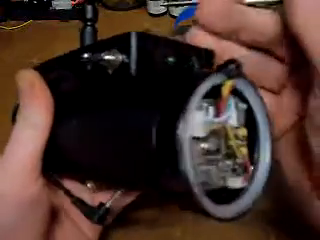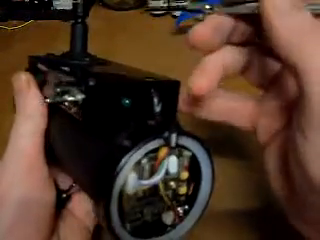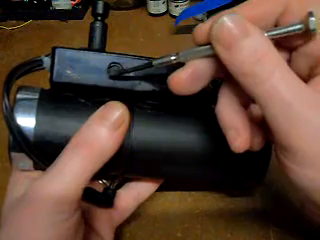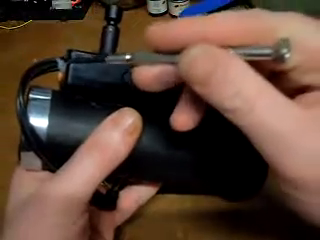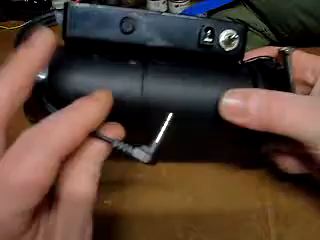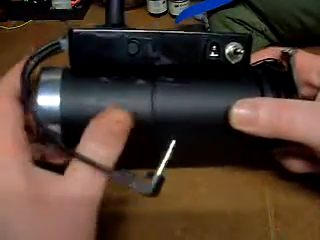And on the other end of here, on the top here, we have a power light. This is our OSD menu control for our camera in the back. Then we've got our 3-wire audio and video lead.